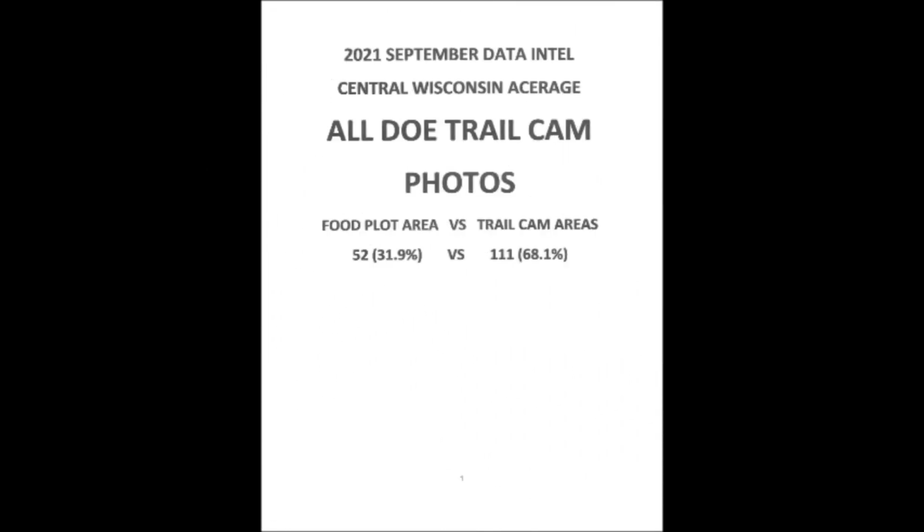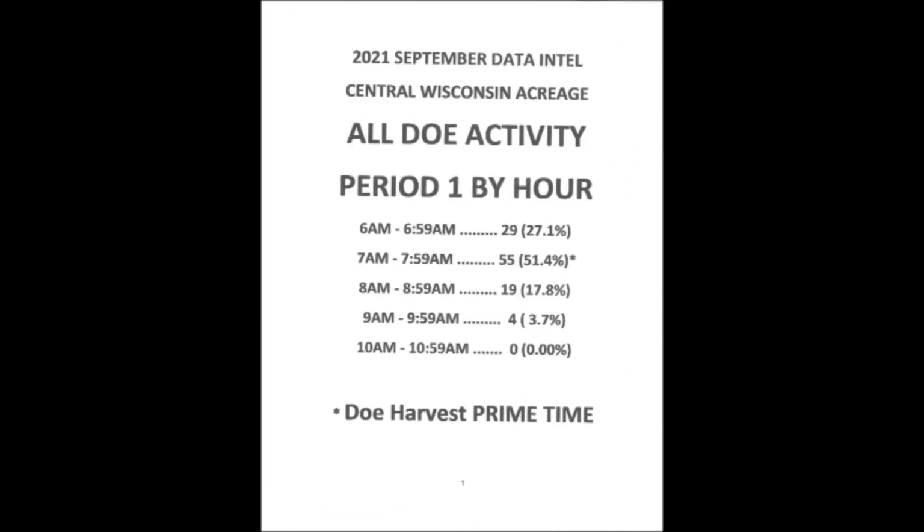Let's take a quick peek at some doe intel. First up, doe trail cam photo activity by far showed up on trail activity at 68.1% versus 31.9% on the food plot in September. Number 2, the time period number 1 from 6 a.m. to 10:59 a.m. had the most doe photo activity at 65.6%, and doe activity during shooting hours was at 74.2% versus 25.8% during non-shooting times.